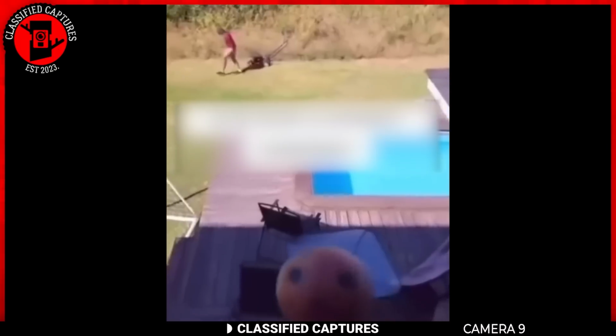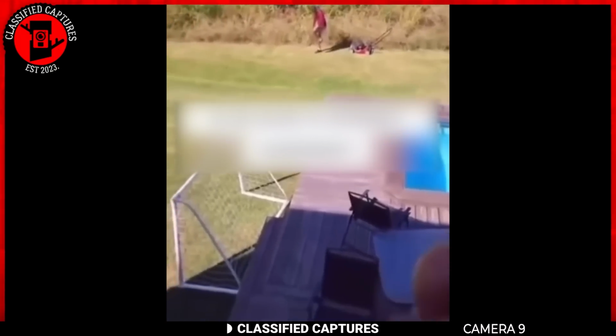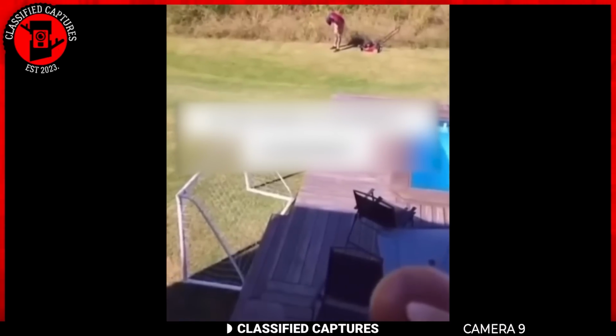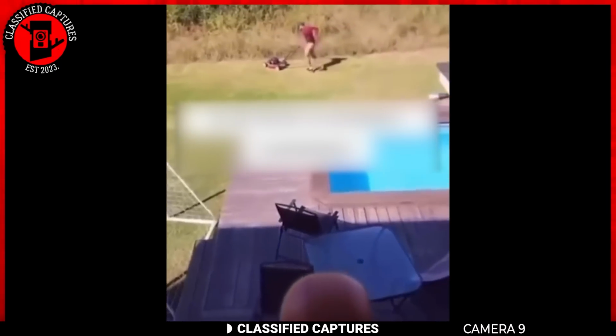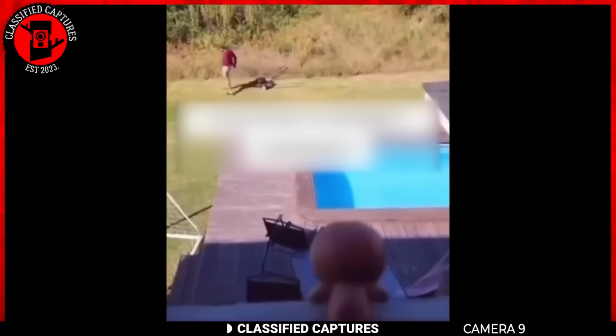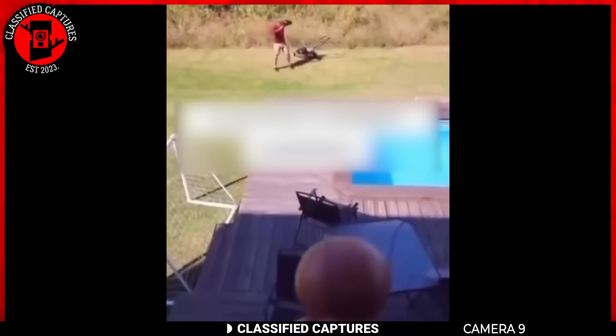In the video, there's a person standing by a window, gazing out at a man mowing the grass outside in the front of his house. On the windowsill is an odd-looking doll. The person holding the camera seems to be using what looks like a pin to prick the doll, and every time they do, the man mowing the grass reacts.